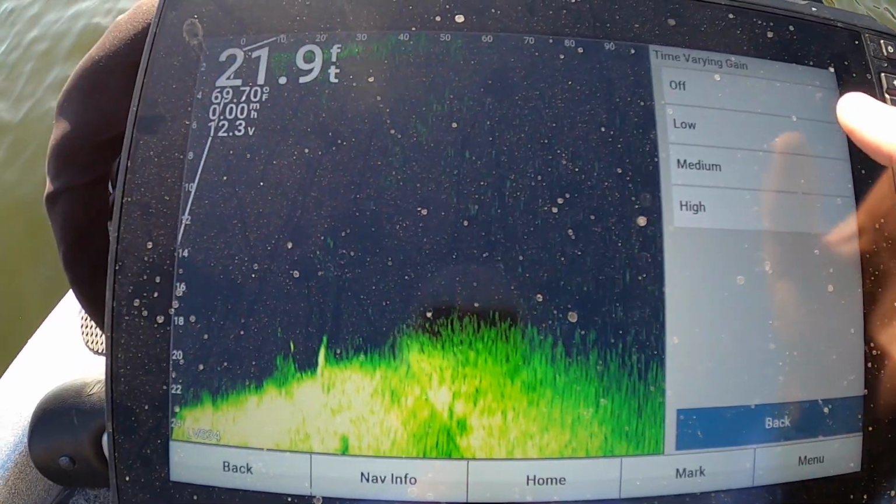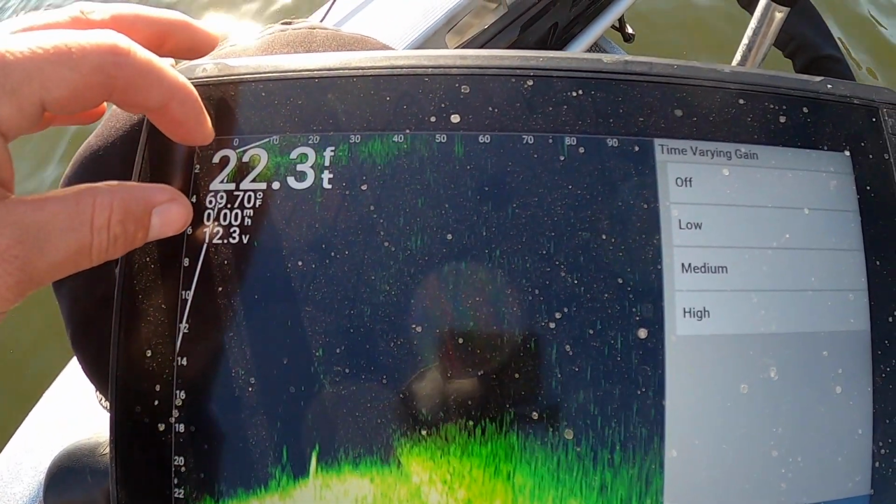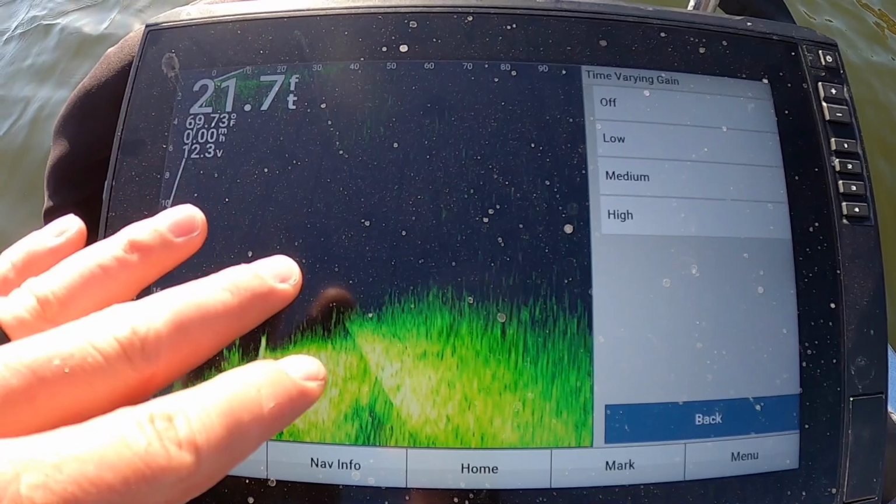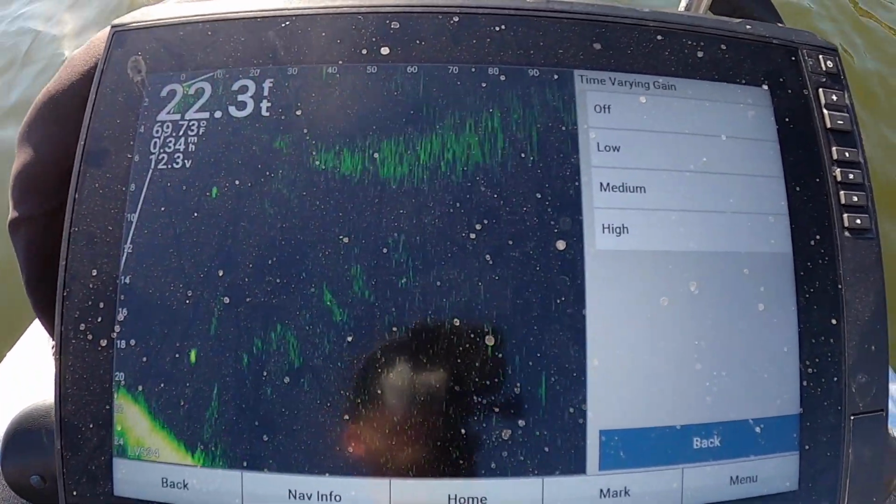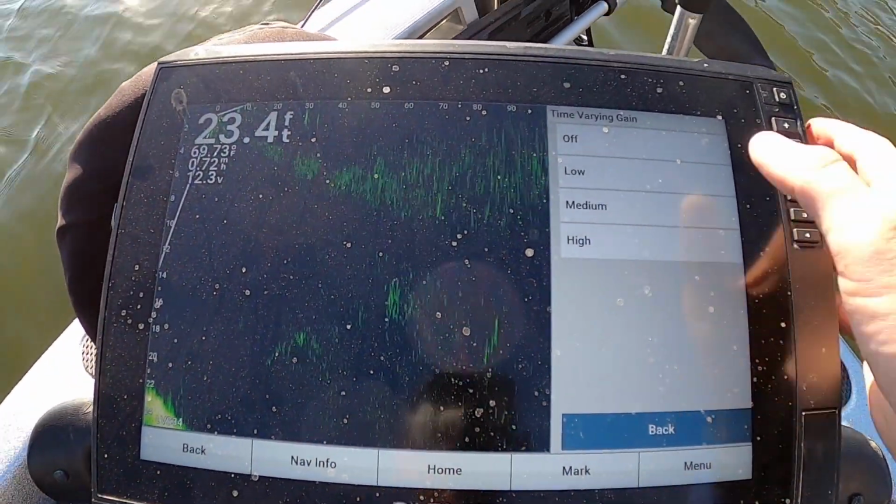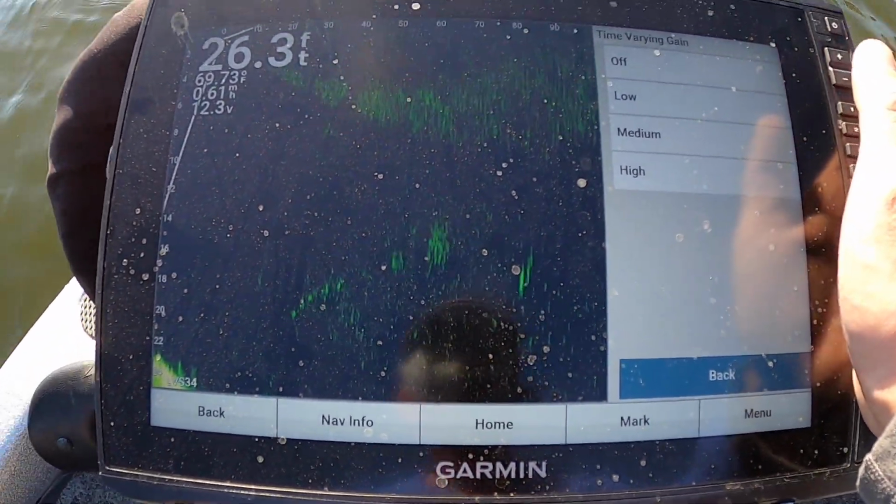So what this is essentially, it takes the top portion of your water column and kind of is going to filter that out, and it's going to give you more power in deeper water. So if you're fishing deep water, you want this TVG on, because it's going to basically give your sonar more power here in the water column to help see your bait, help see fish, whatever. But I normally run that either on low or off.